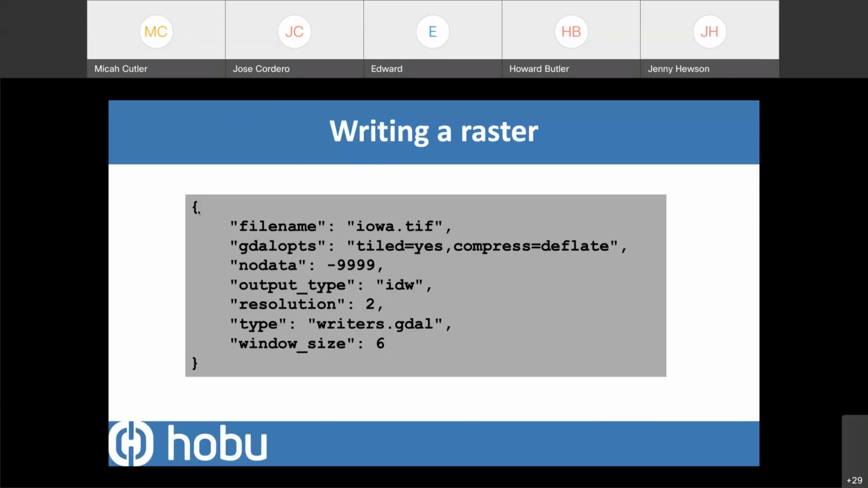And we're going to set some options to do things like, hey, we want to tile it, or here's how you should compress that TIFF, and set our no data. And then what we're going to output is essentially an inverse distance weighted elevation interpolation, right? So it's not very sophisticated, but the data are dense enough that in many cases, that's going to work out quite well for you. We're going to specify a resolution, and then that window size is how far to search while we're doing this IDW operation.